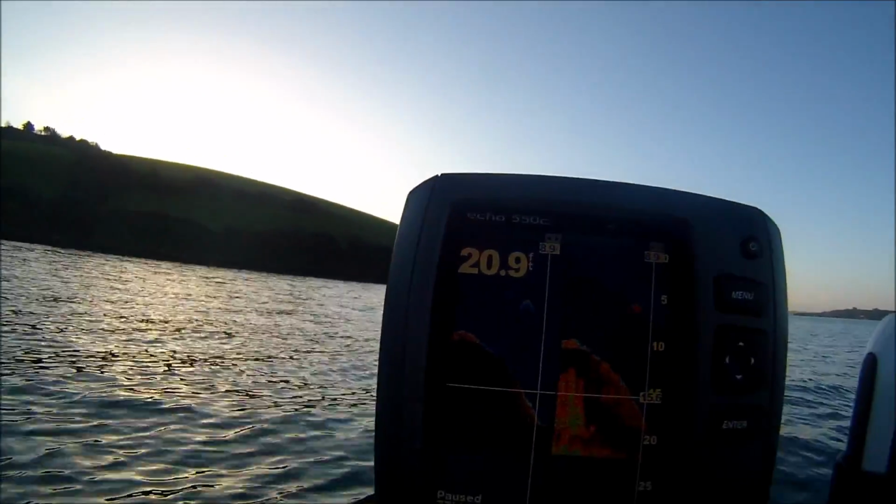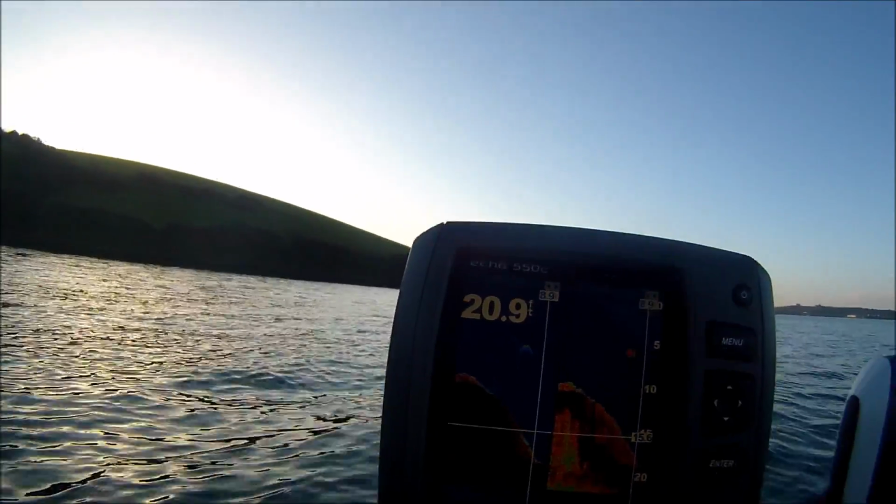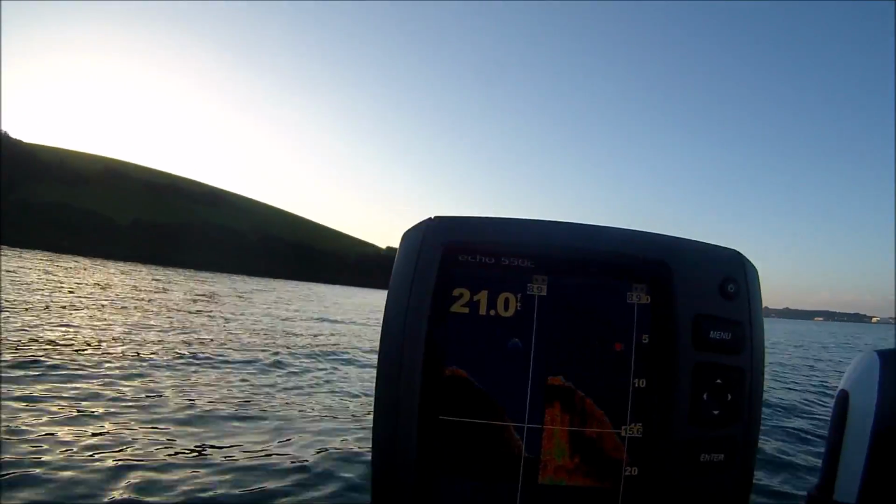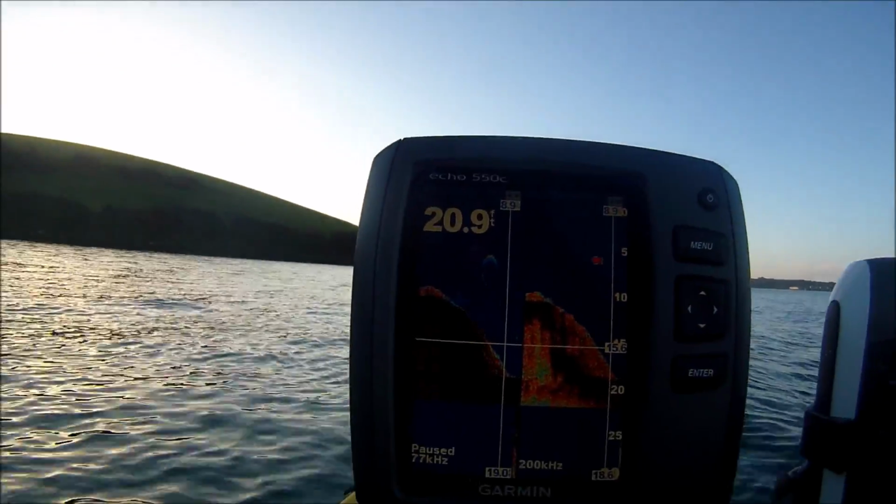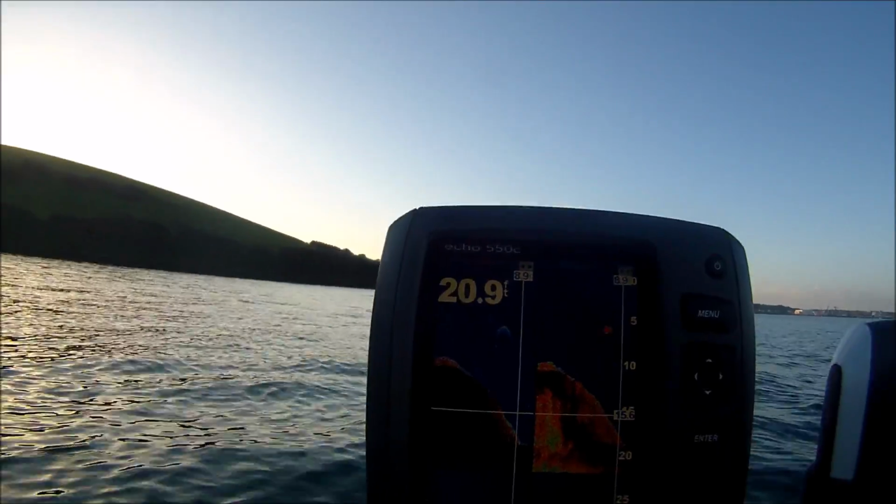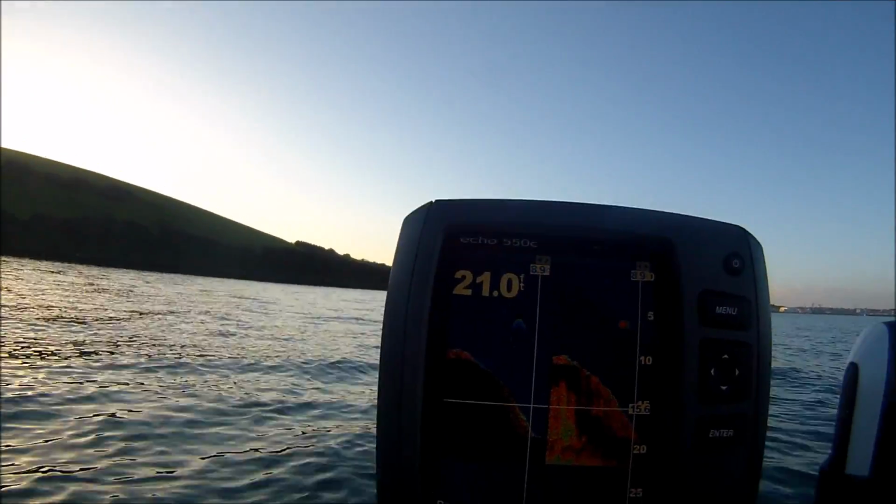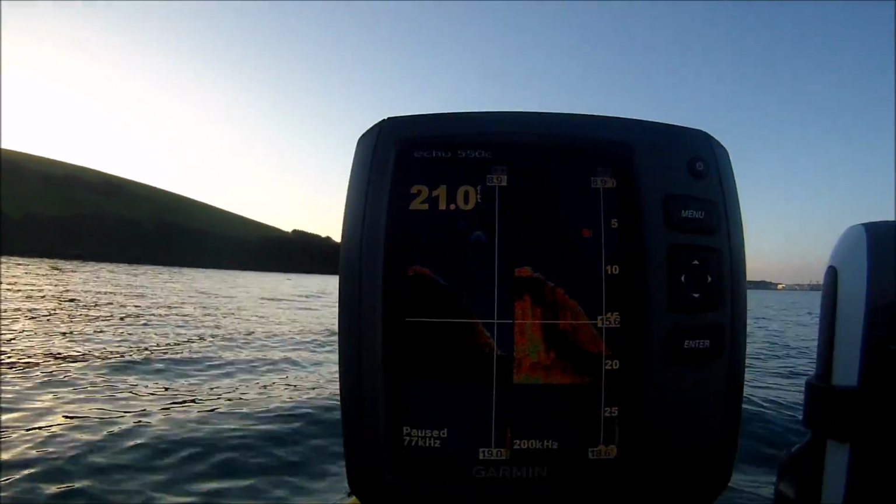It's a lighter red, and it's yellow. That's showing weed. So that's a great way of, if you're going over maybe some kelpy ground, some kelp beds, that's what it will show like. And then if there's any rocks amongst it, you'll get the rocks with the kelp and the weed growing to it, obviously attached to it.